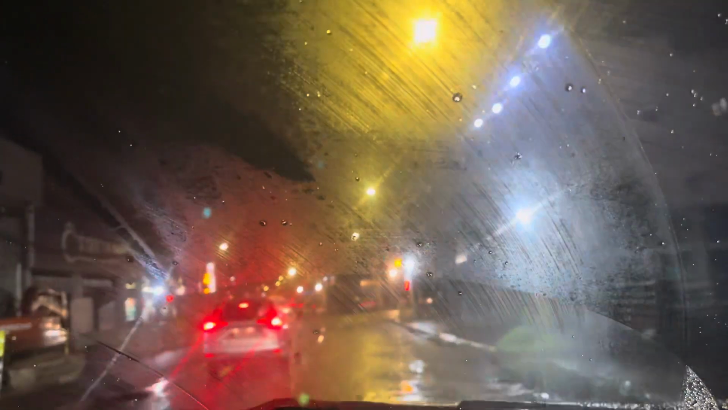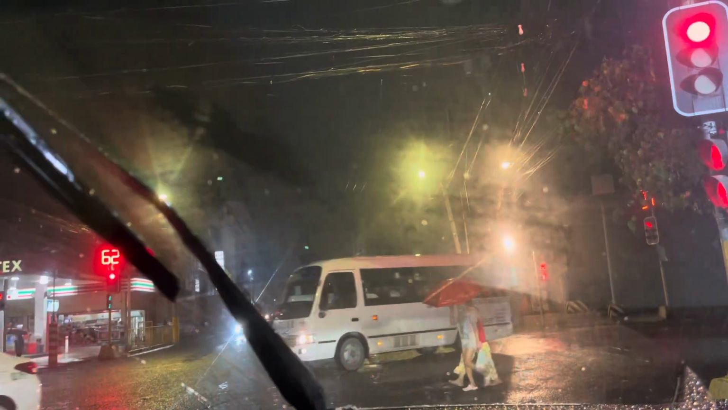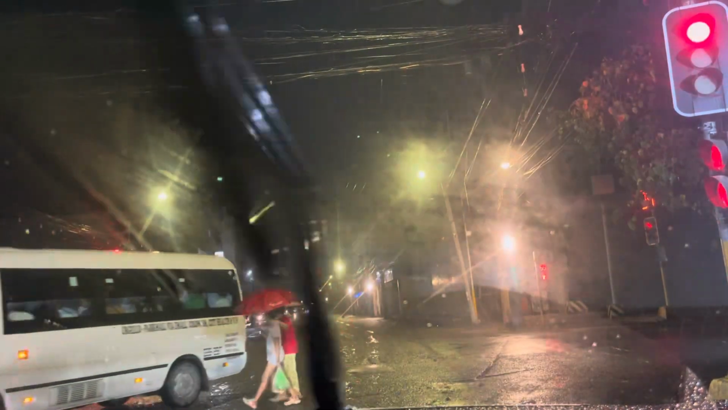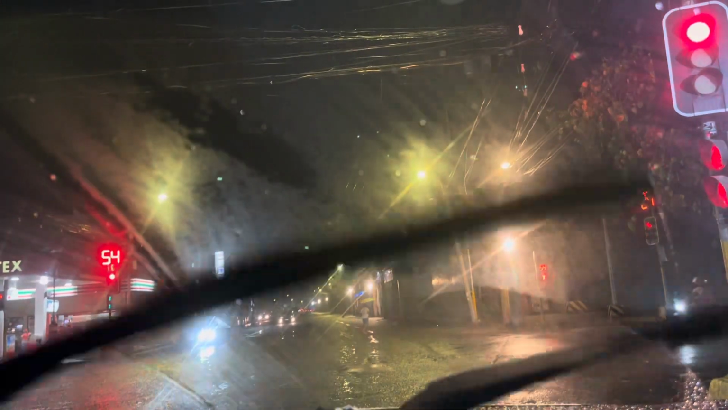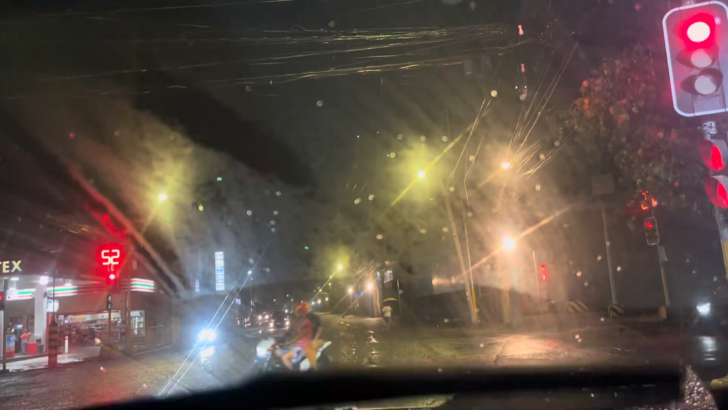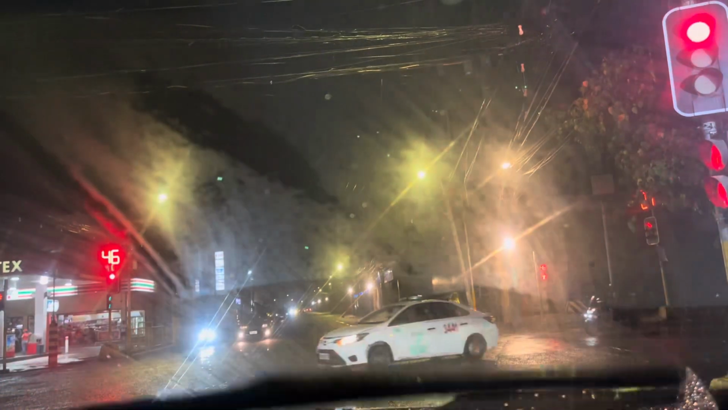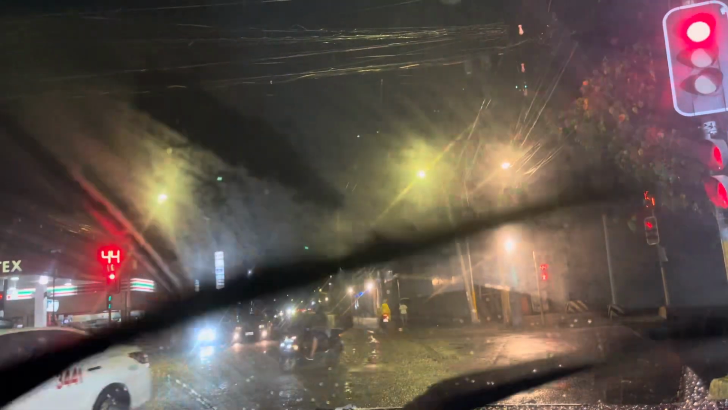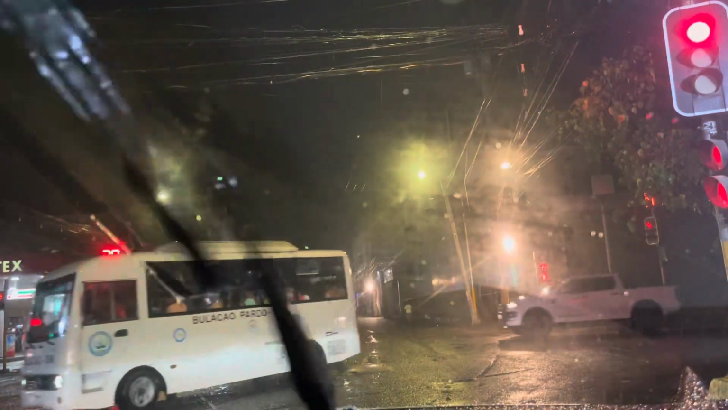So stop na ko. That's Tiborcio Padilla. So going to Tipadilla and we're currently at MJ Cuenco, by the way. Pasensya lang sa drive, but we are trying our best to show you how Cebu looks like on a rainy night. It's nice also that the traffic lights have numbers. Diba?